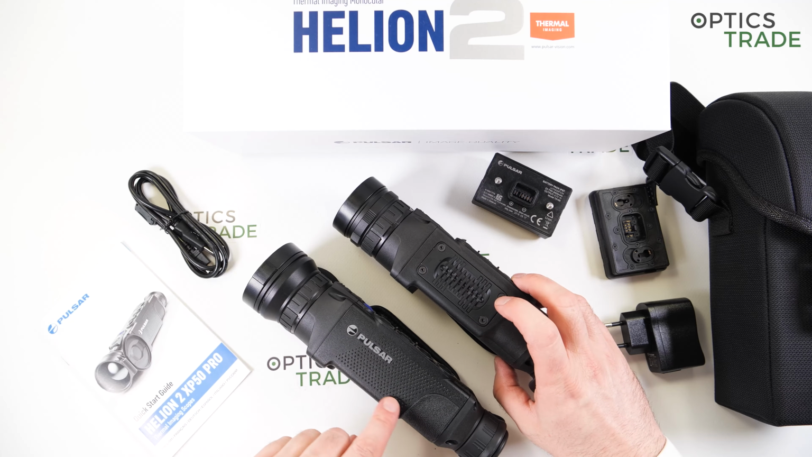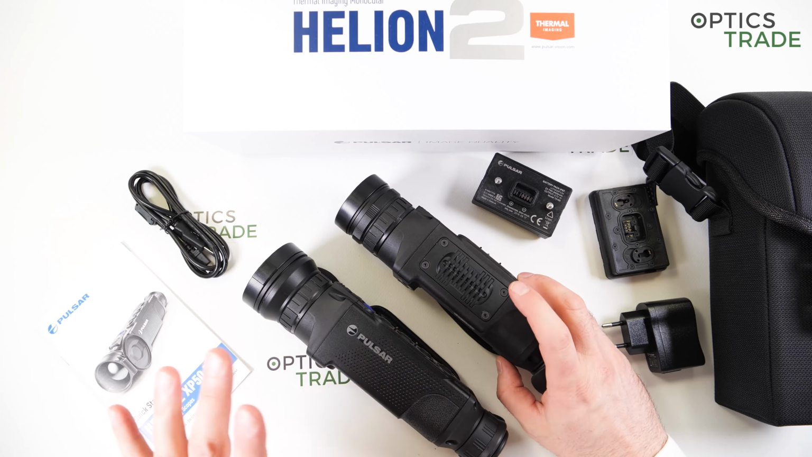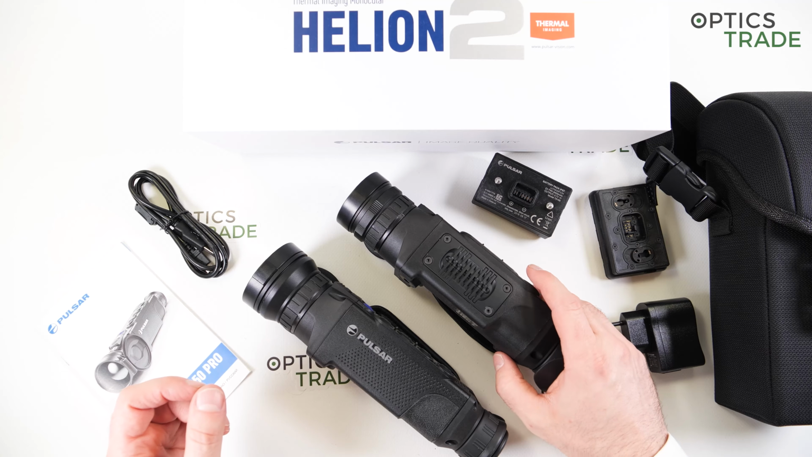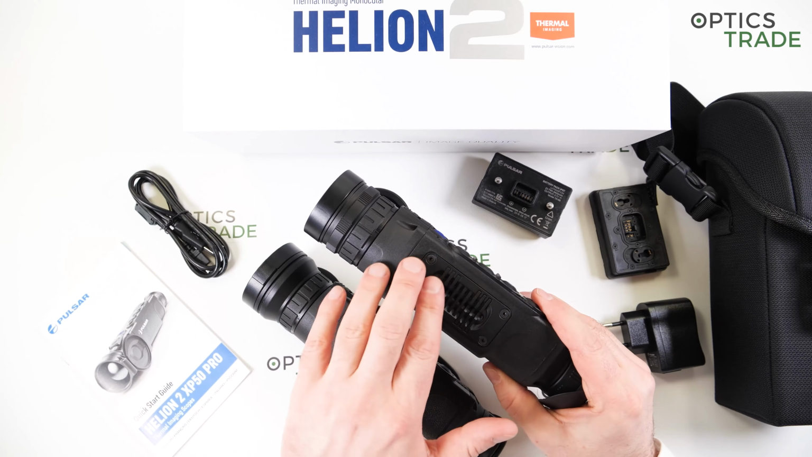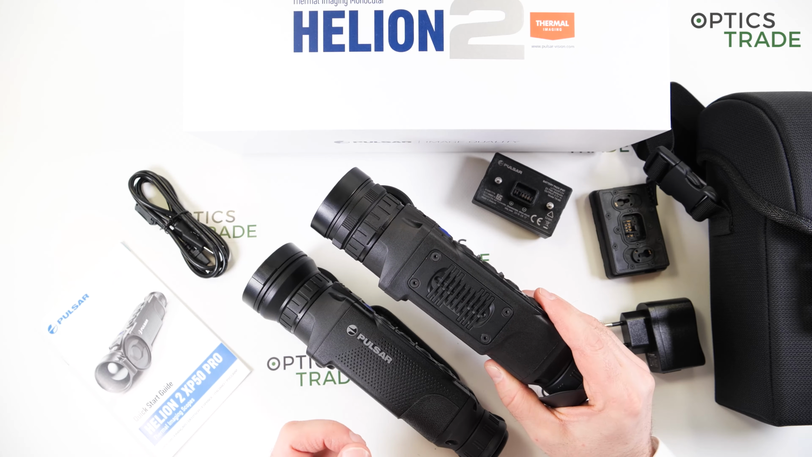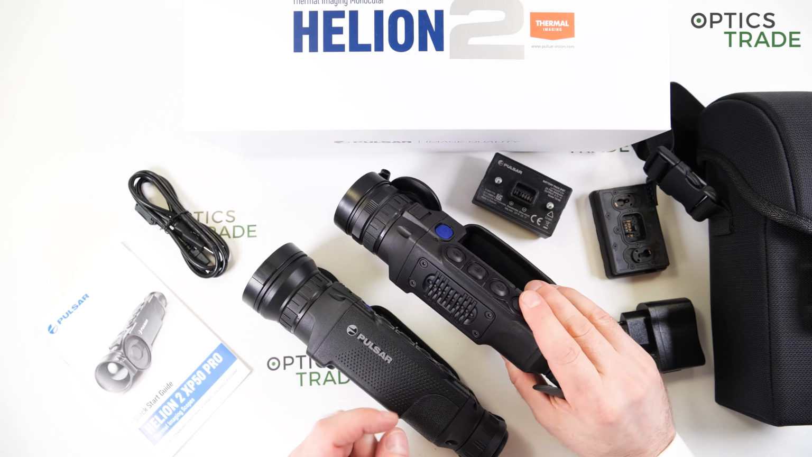Also, the build quality is much nicer because the magnesium housings are nicer than plastic. Even though, honestly speaking, regarding robustness and reliability, these plastic housings have shown in the last 5 years that they're extremely robust and almost impossible to break.